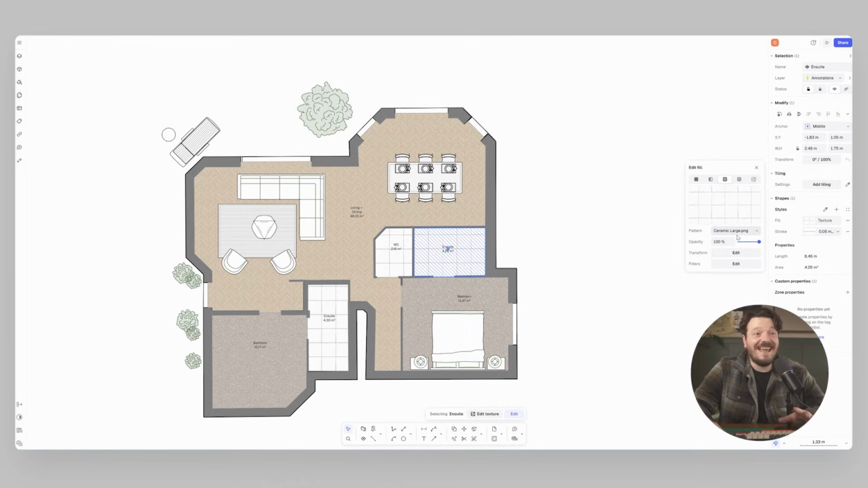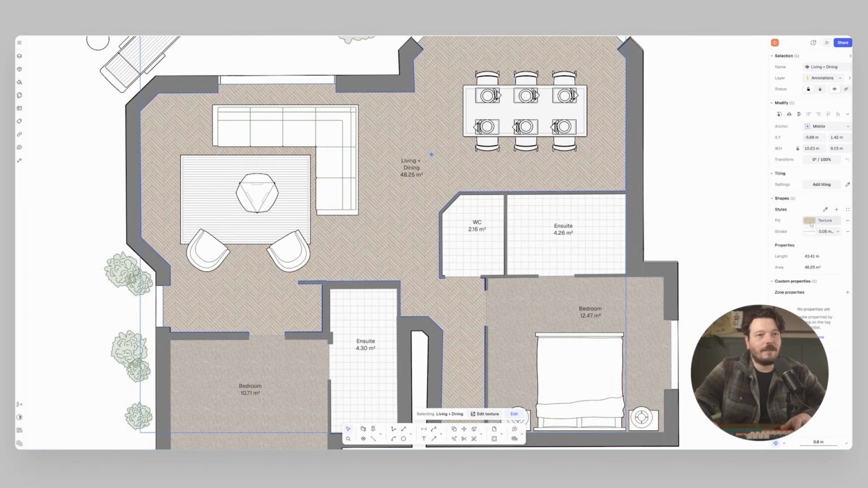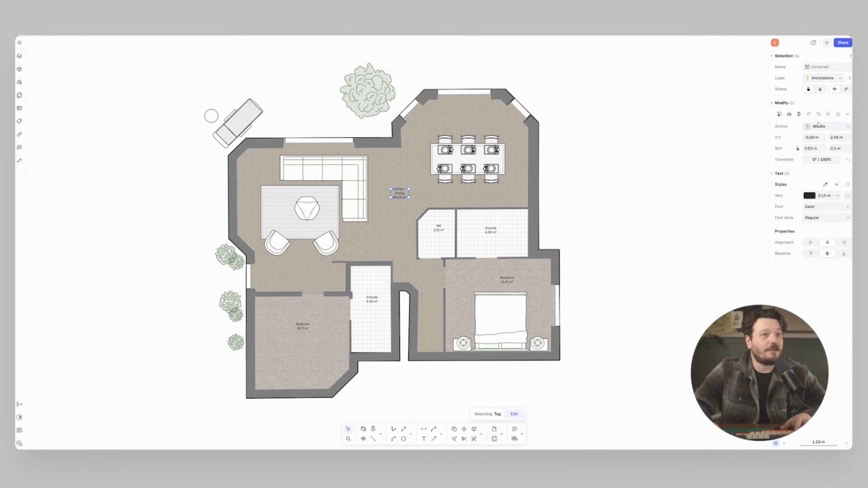We can go in, we can edit that texture as well. So, say those tiles are actually coming up too big, make those a bit smaller, and as long as I tab them through, everything matches. I can even say, oh, actually the tone of that timber's a bit much. So let's bring the exposure down and the saturation, make it a bit more muted. I can even go in and change the size of my tags.